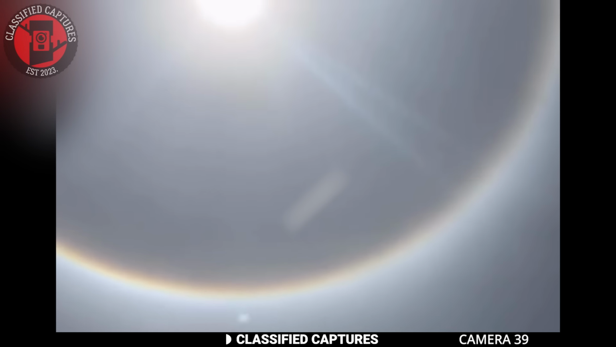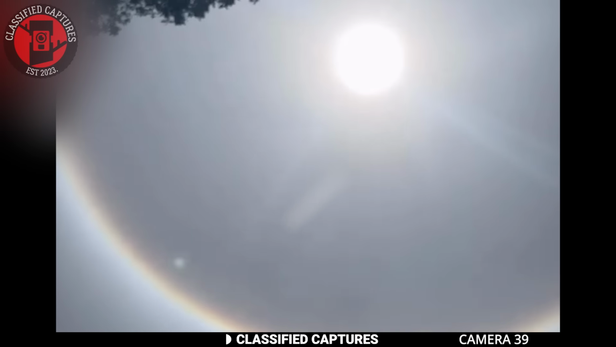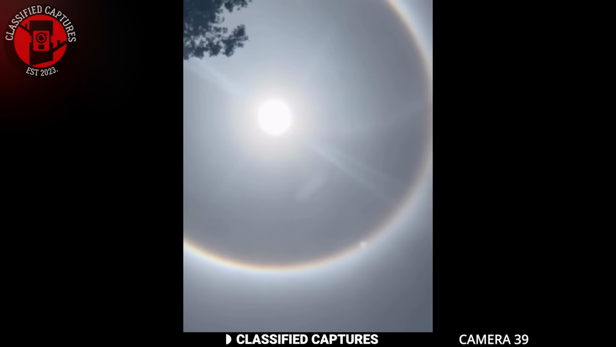Rainbows are typically seen as arcs, but under certain conditions, such as when viewed from a high vantage point like an aeroplane, or when the sun is at the right angle, a full circle rainbow could be visible. However, seeing two complete circles like this one within the other is extremely rare.